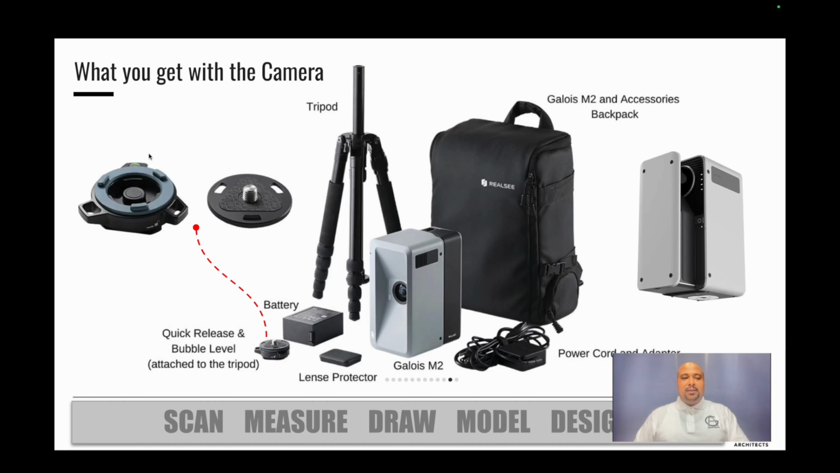And then this part here, this is the quick release toggle itself. This goes on top of the tripod right here. Essentially, you see these 3 negative holes here. They kind of snap into place with these 3. When you put the camera on top, they click into each other, and it becomes very secure. To remove the camera, you just twist the quick release, and the camera just kind of pops off.